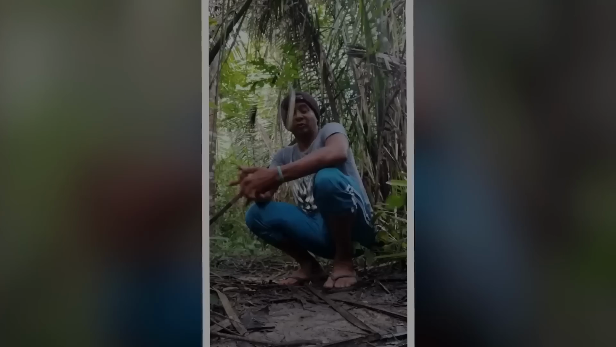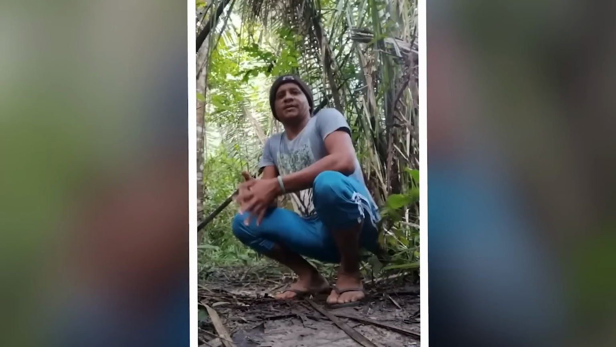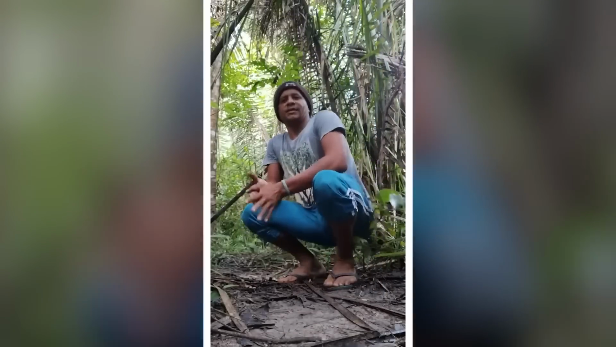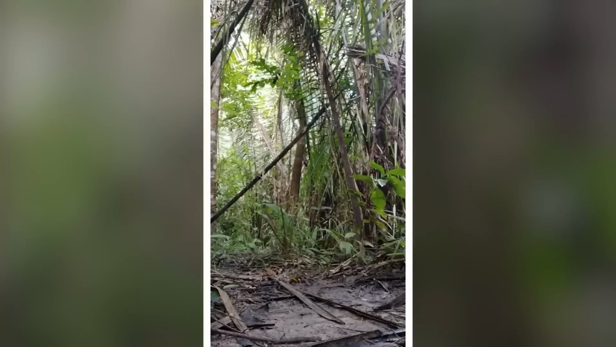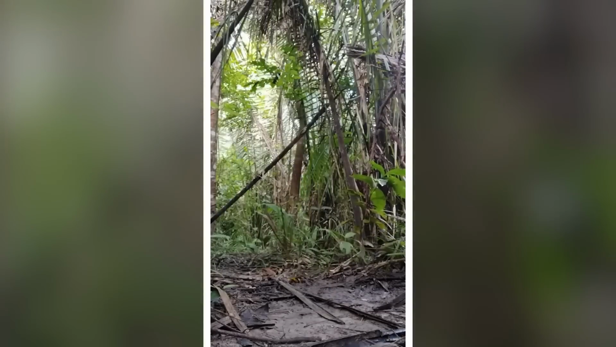A snake. Alright, so in this video, we've got this guy who decides to take a picture in the woods. He sets up the camera and steps back to get the perfect shot. Little did he know, while he's crouching down for the pic, a sneaky snake drops down from above and scares the living daylights out of him. In a panic, he chucks the snake away and runs for his dear life.